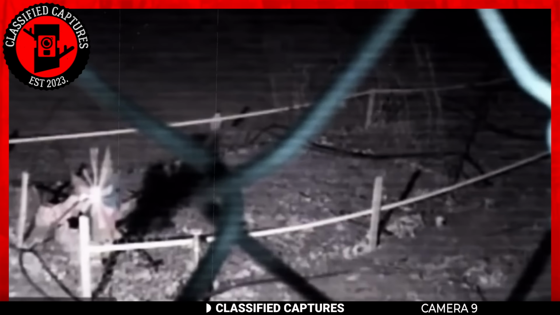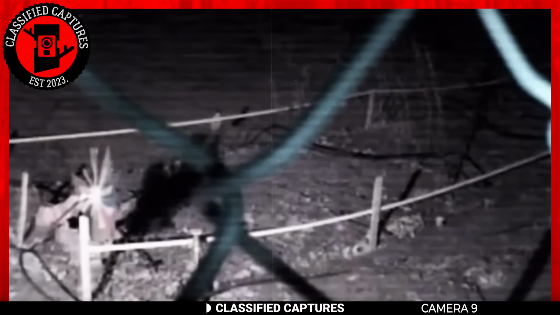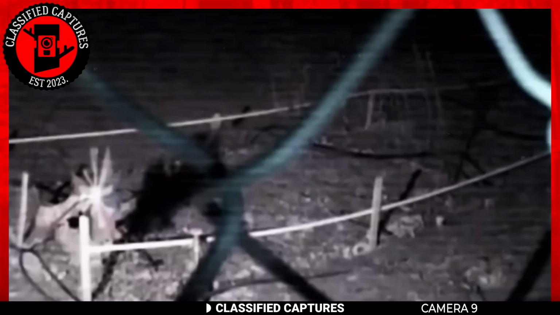Next, we have this footage from a trail cam that was set up to investigate strange disturbances in the owner's backyard at night. This trail cam was set on a fence facing the backyard, hoping to capture whatever or whoever was responsible for the disturbances. The owner of the trail cam was, however, very shocked by what he saw when he retrieved the footage. Take a look.